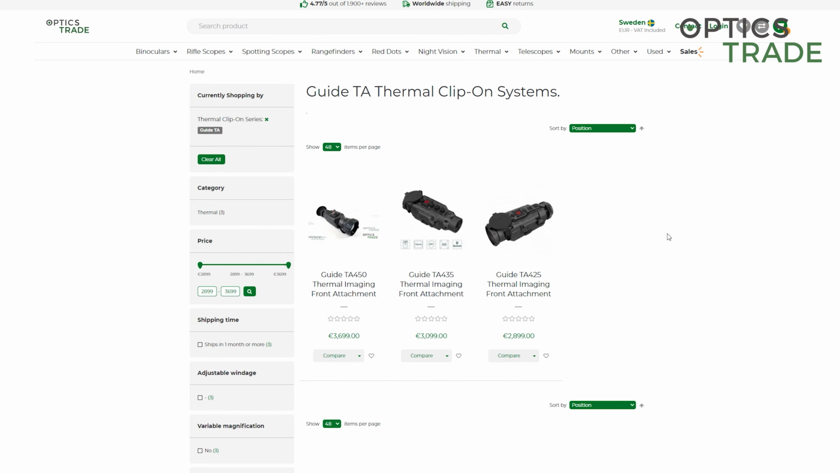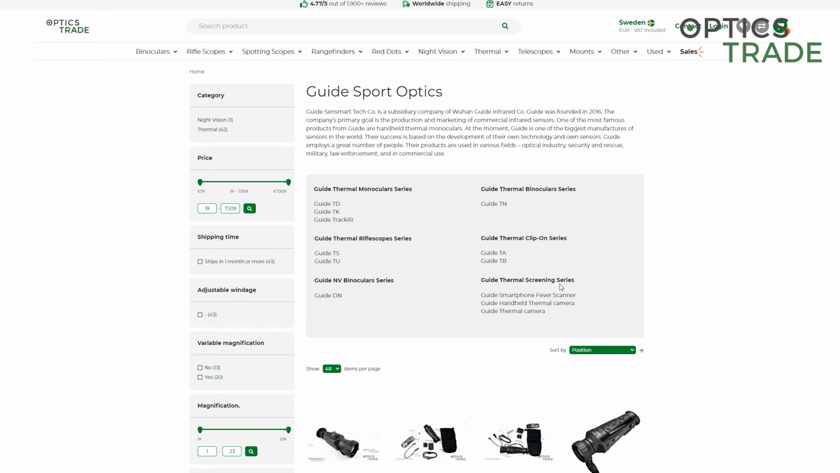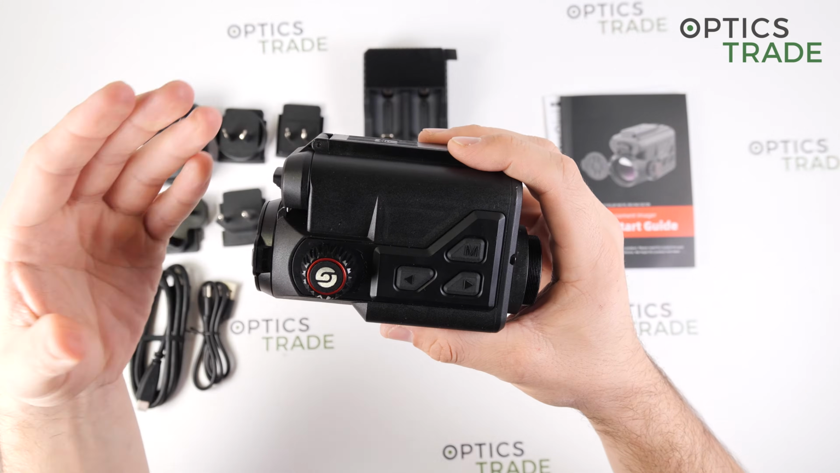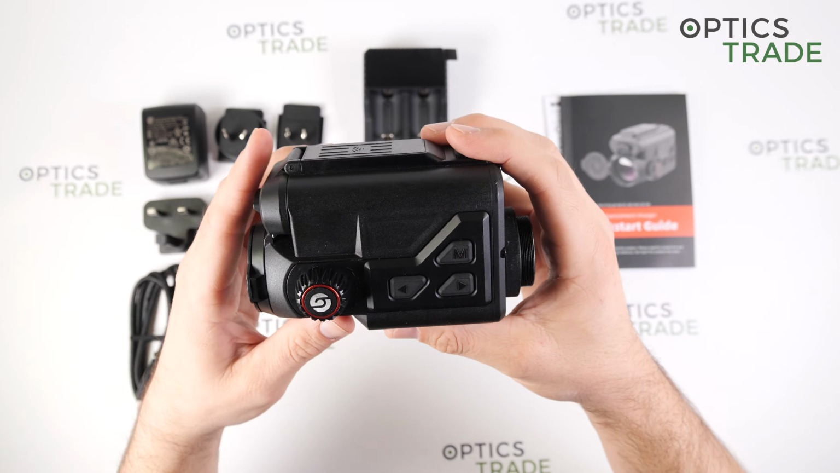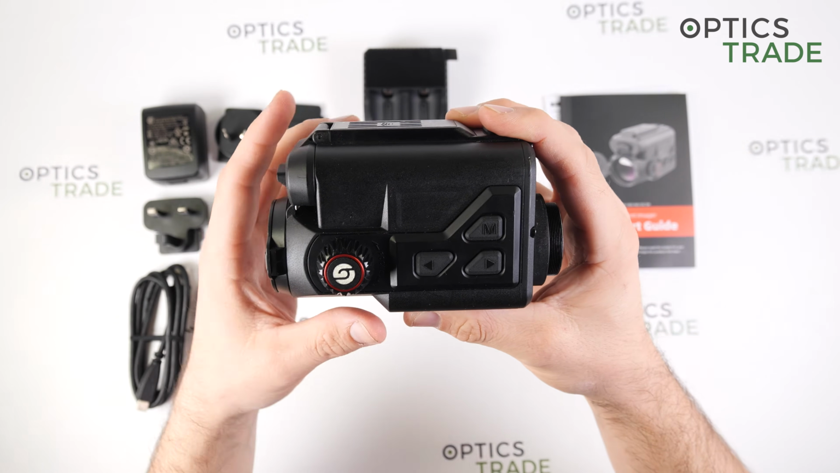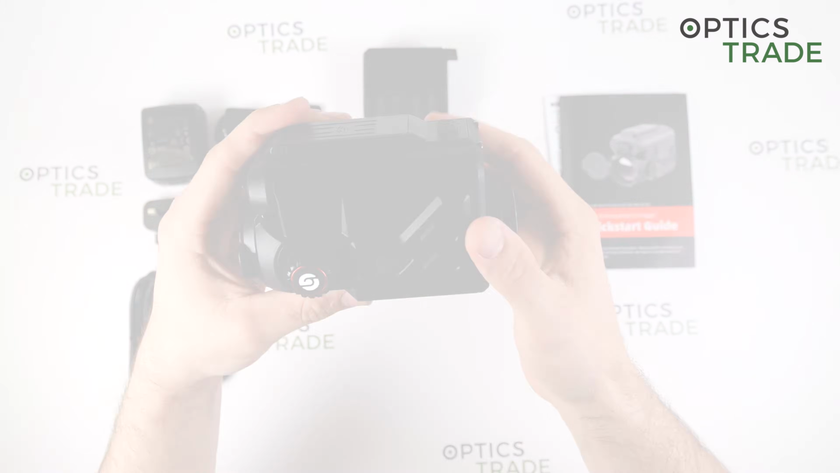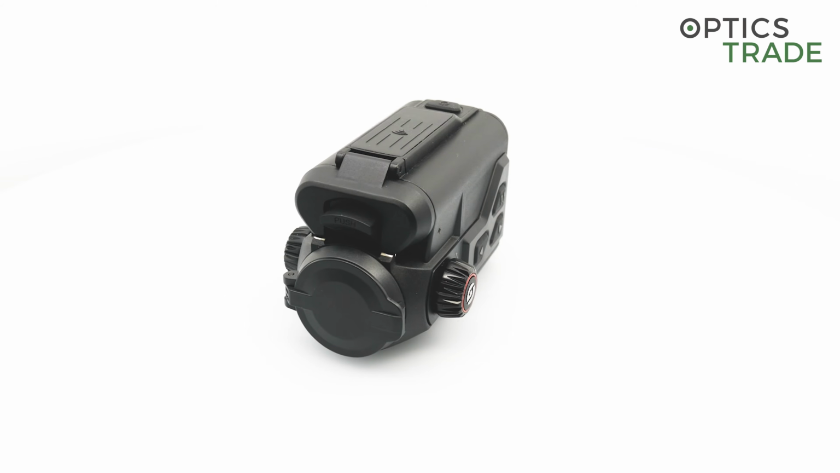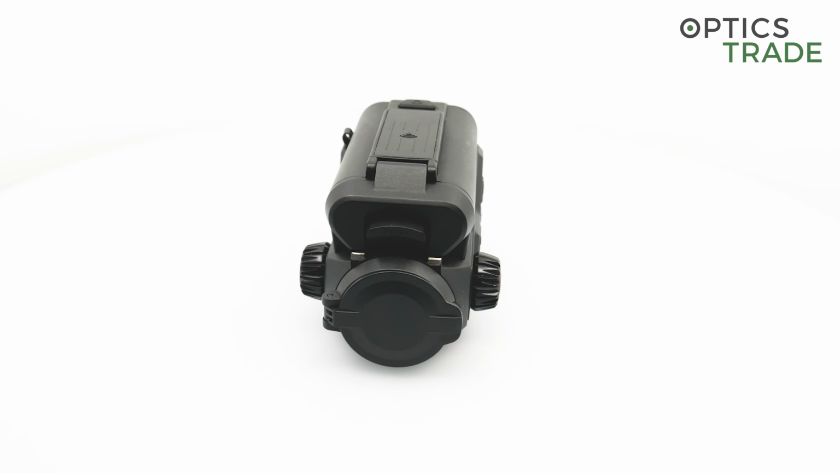So it is now the second generation of clip-on devices from Guide, but it was completely redesigned. It is now much smaller, much shorter. All the sizes are much more compact, and also the weight was pretty much reduced.